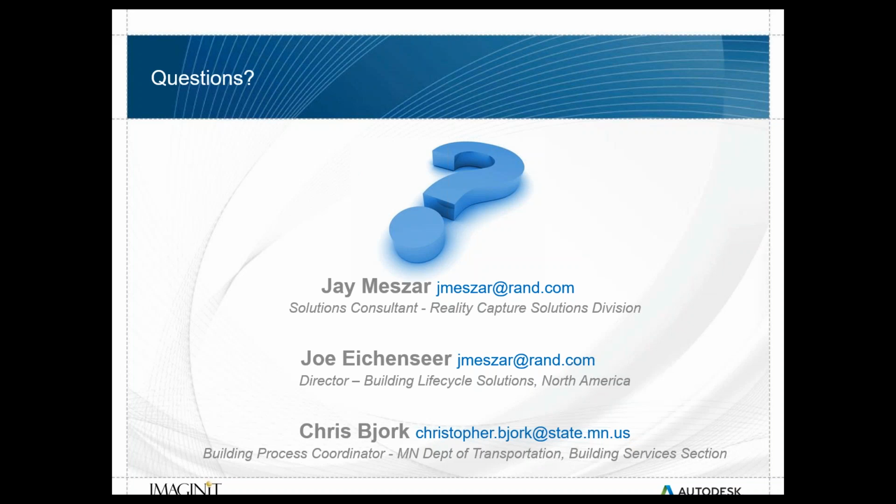The idea is to make sure data is transferable between different systems. If we export to a COBie format, we can take it somewhere else and let data flow instead of being locked up in a certain proprietary place. That's the point behind it.